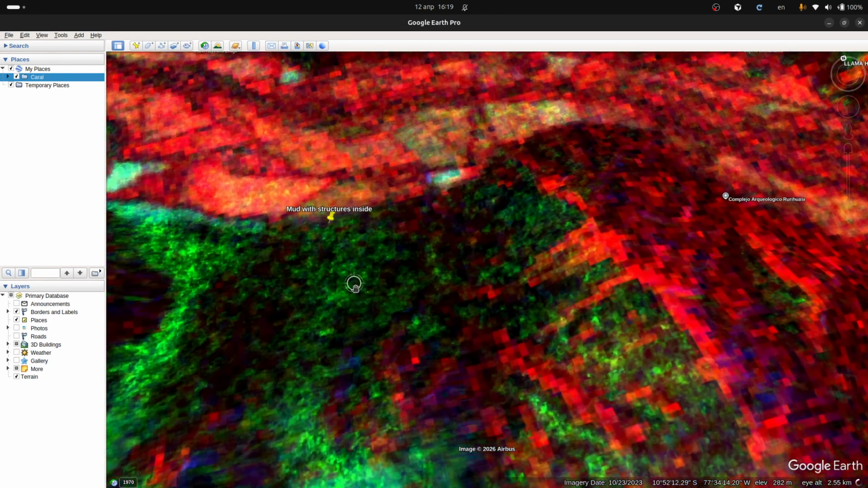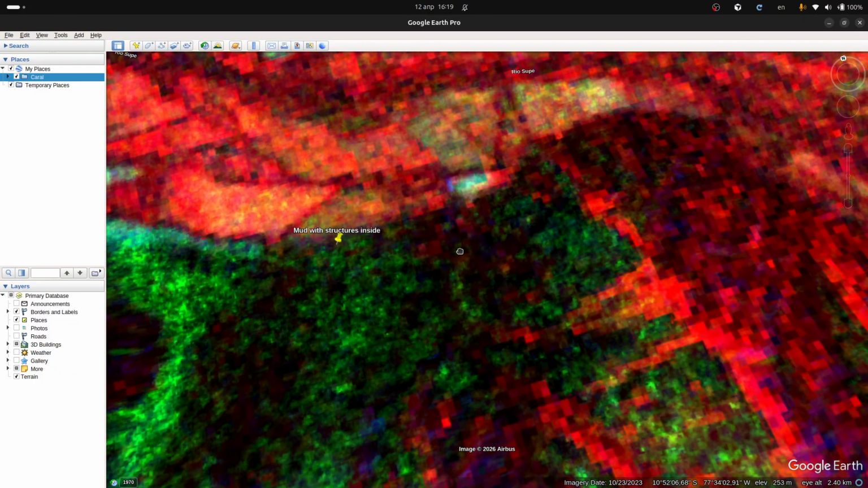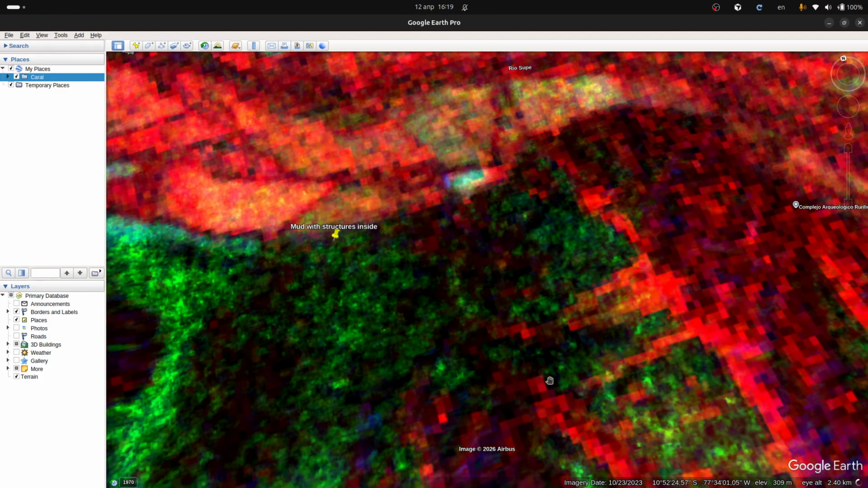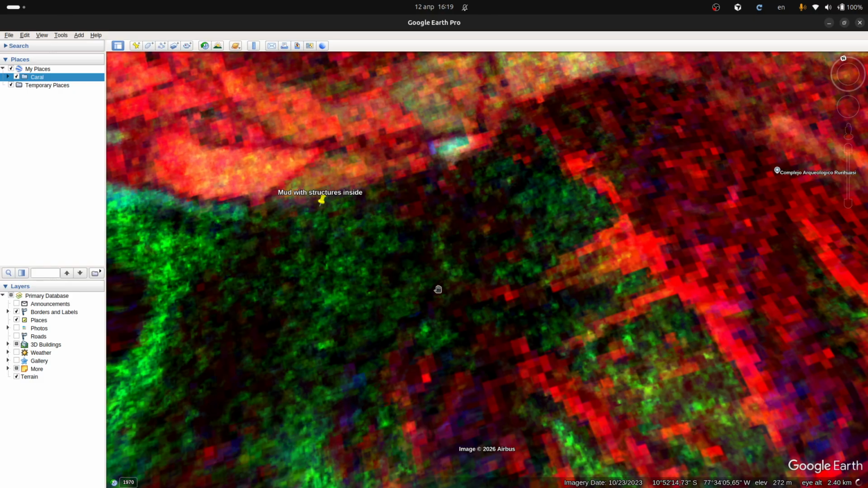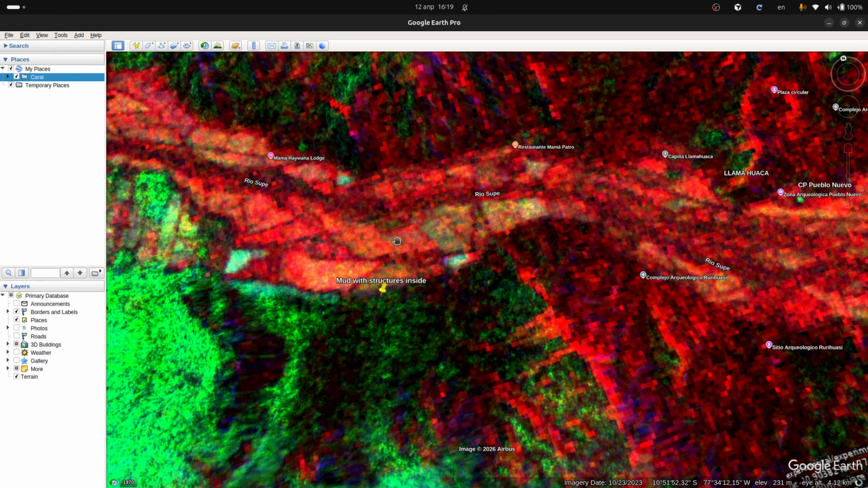So, bad news: with this resolution, with this type of open data, we can't see buildings underground clearly, but I'm absolutely sure we can see a different structure of the ground. We can see things with a pattern different from natural. So, for example, these are fields.